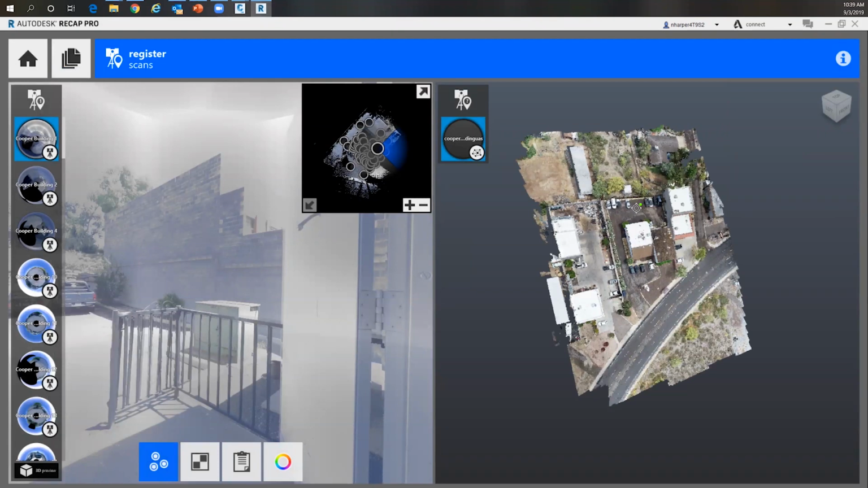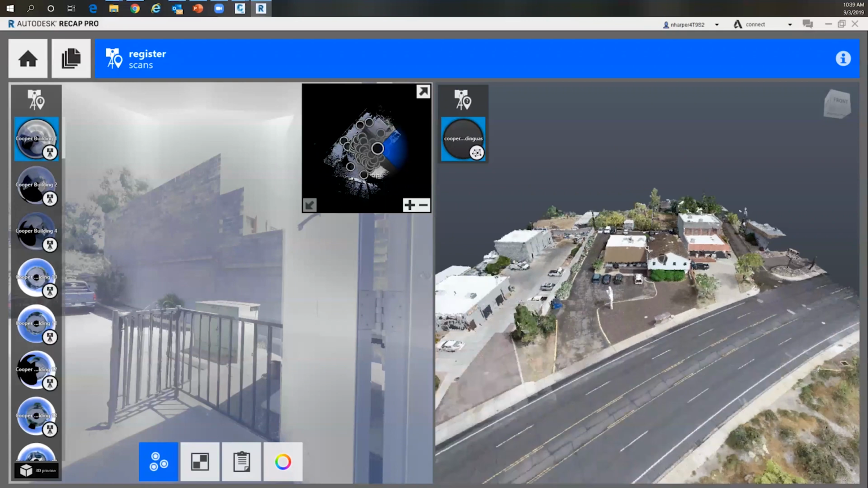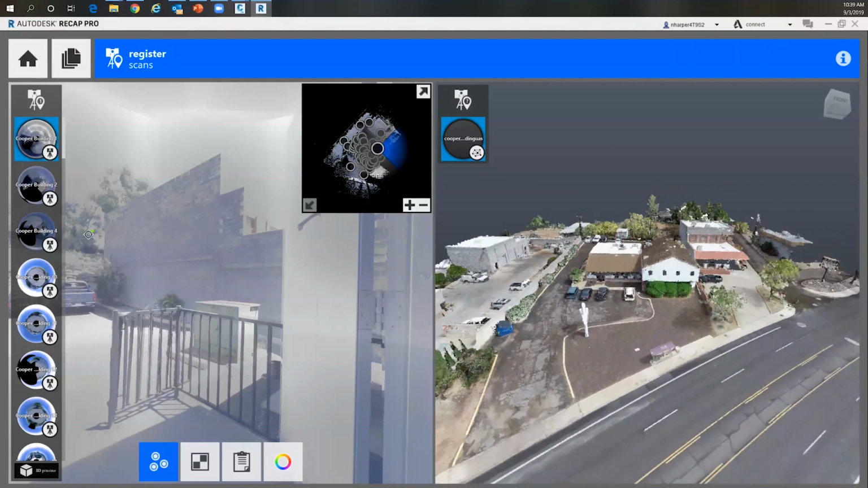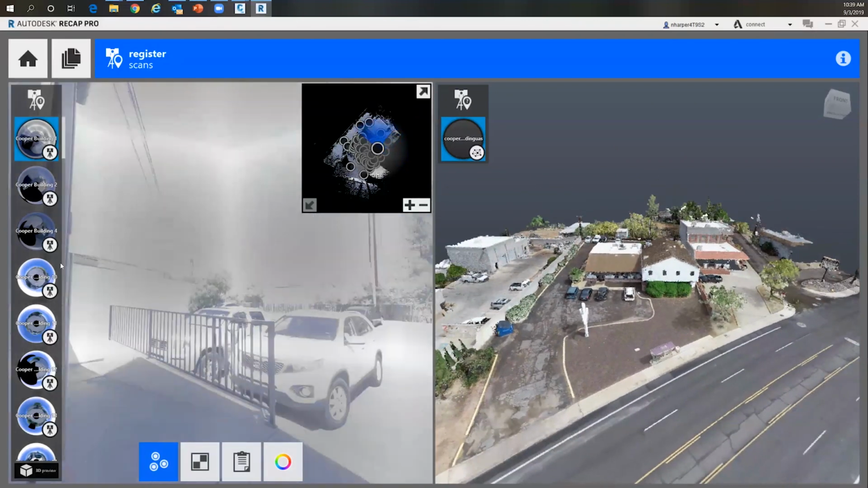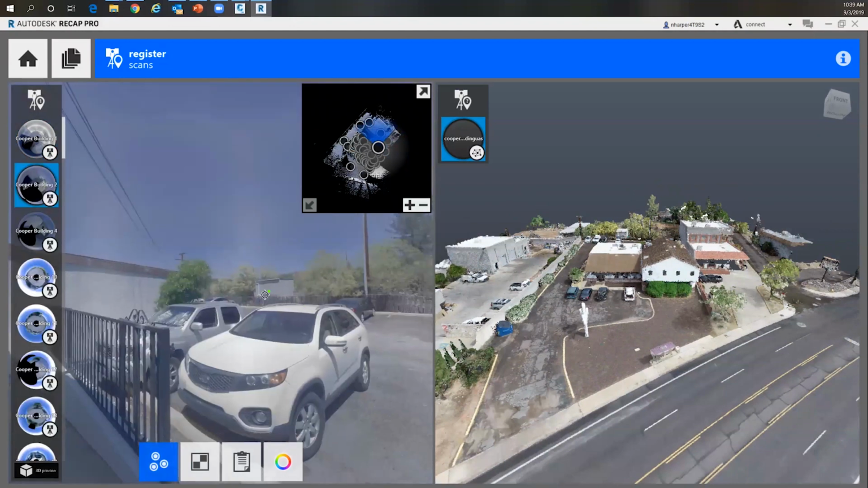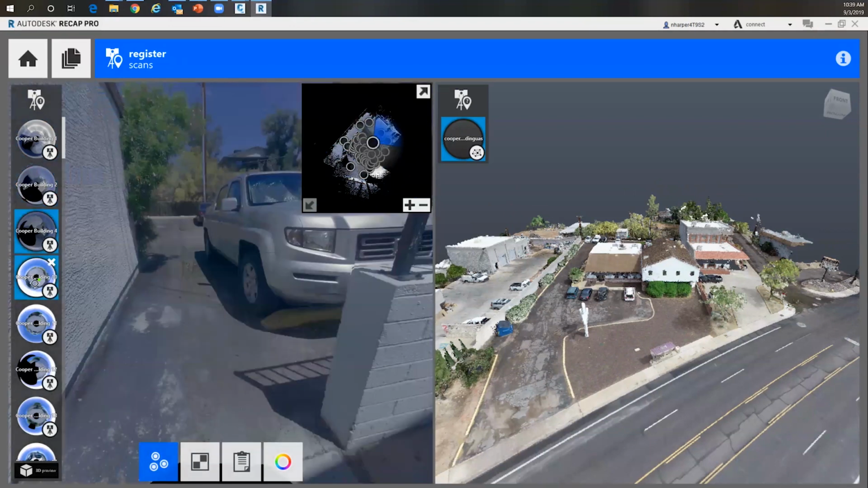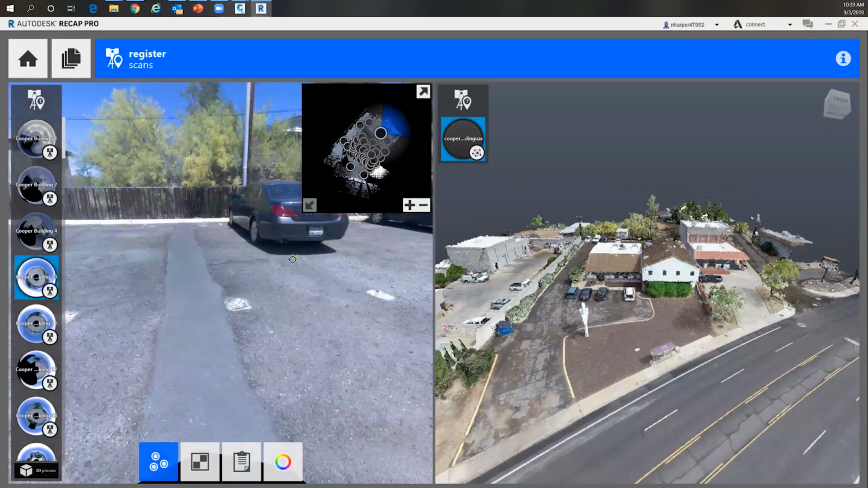Now we can see our drone-based information over on the right-hand side here. So here's all of our aerial, and then here's our terrestrial data. So I could go to a particular scan location on the left, one that made most sense that I could see the most information from. And let's see what I have over here on the left.